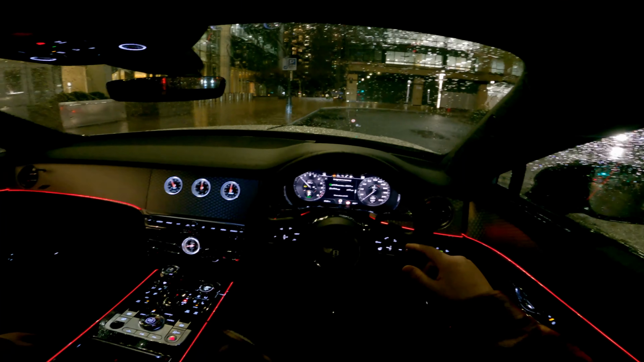Yeah, let me just put it in drive. It's dead silent, and off we go. And as you can see, it's in EV mode right now, and it's not making any noise. This car is very quiet, especially in EV mode. It's dead silent in here. I am whispering, and you can hear everything. A bit of ASMR for you guys.